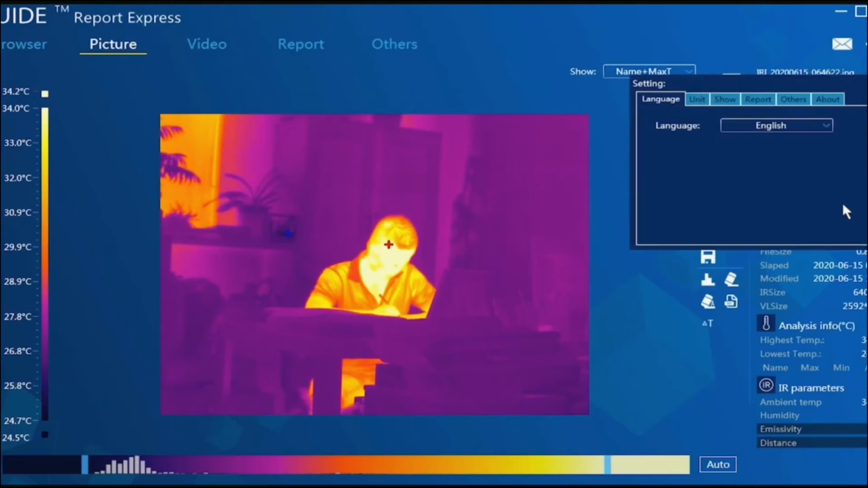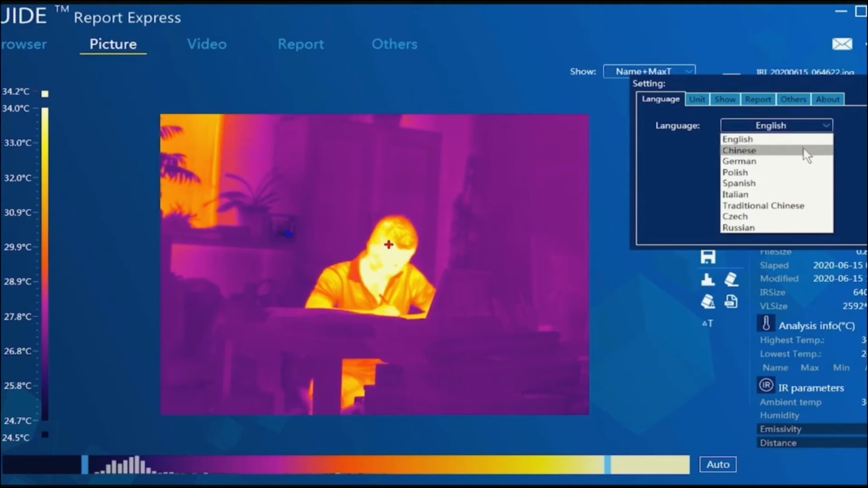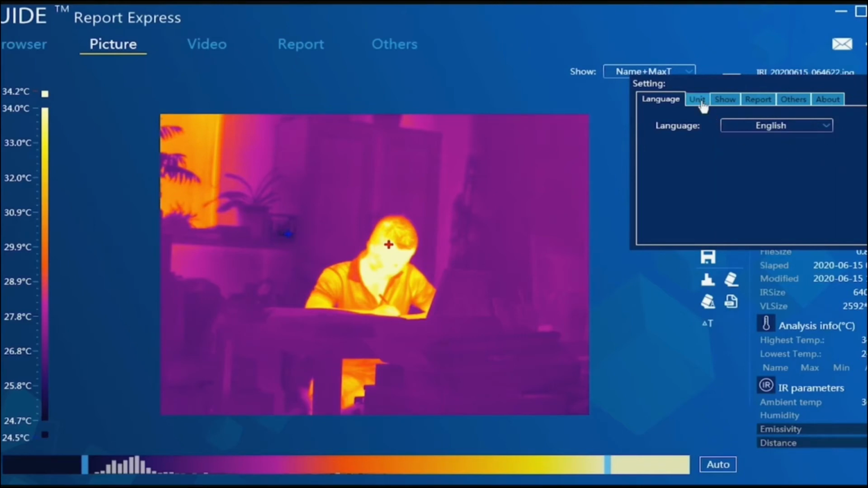If you use the software for the first time, you need to set the basic functions. The most important is the language. Now we use English, but you can see we have many other languages, maybe German, Polish, Spanish, Italian. If you want new languages, we can translate it for you. The second one, you need to set the temperature unit, Celsius or Fahrenheit, and the distance unit, meter, inch, yard. It's useful for different countries.